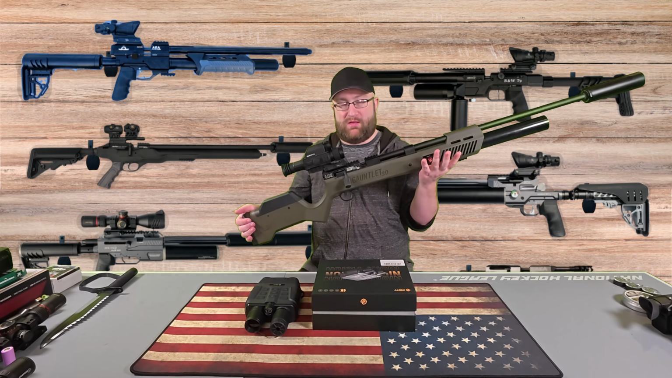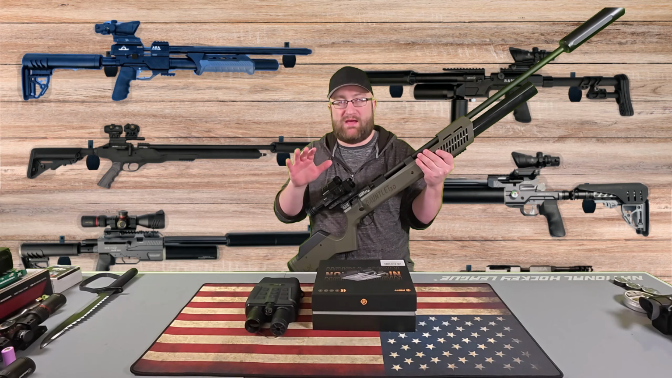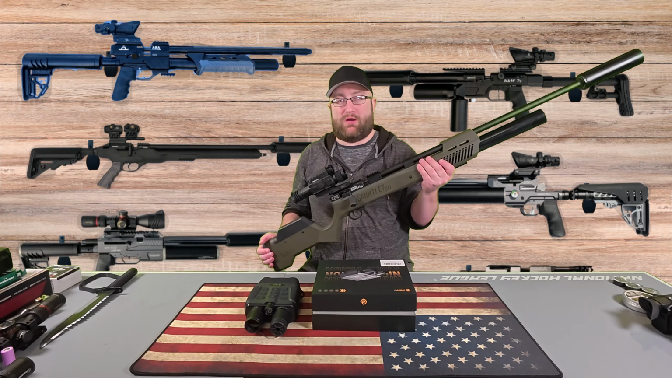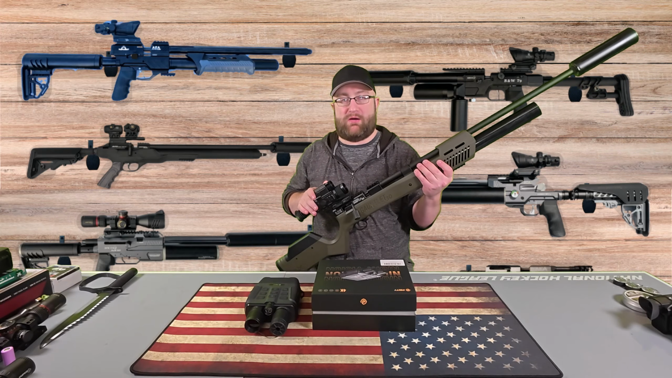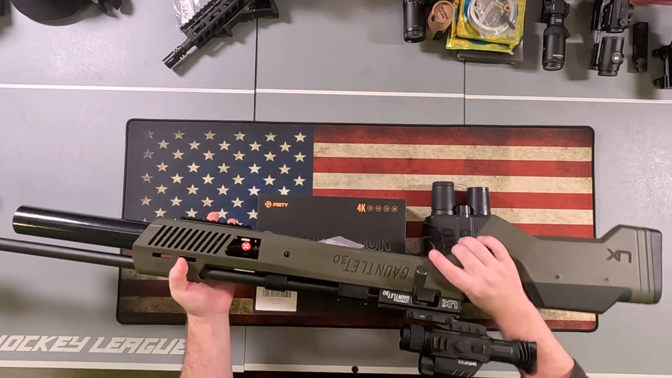I want to take the Gauntlet 30 back out. We'll do a couple know your limits targets, maybe take out a few odds and ends, and then we're going to step it up. I think I want to go back to 70 yards and do another star like I did in the last video, except this time we have a better optic for me. No red dot, we're going scope this time, so hopefully things go a little bit better.